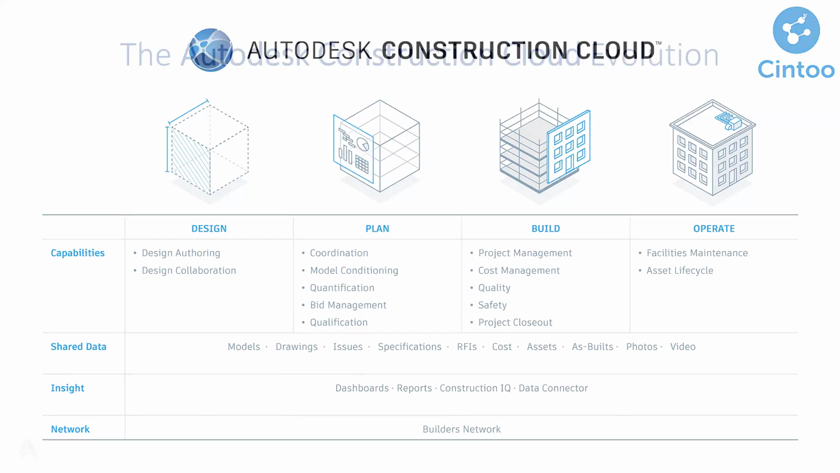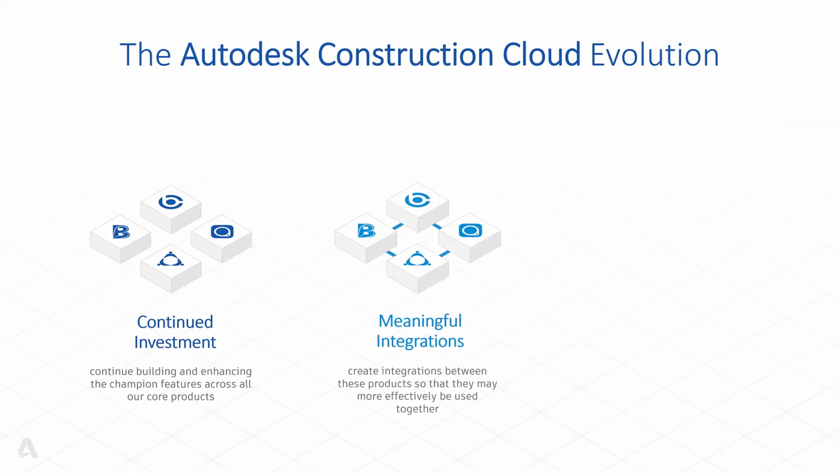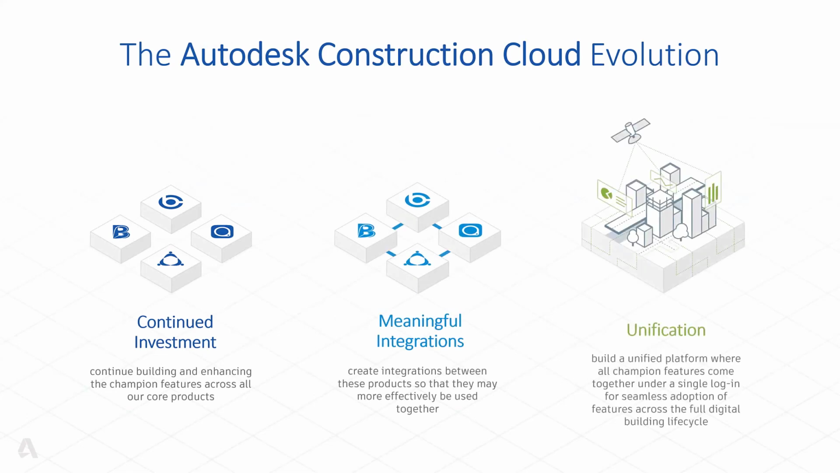Next slide. For just a little bit on how we got here, we have always had a really strong offering in tools like Revit and Navisworks, with a really strong presence in design with design workflows.